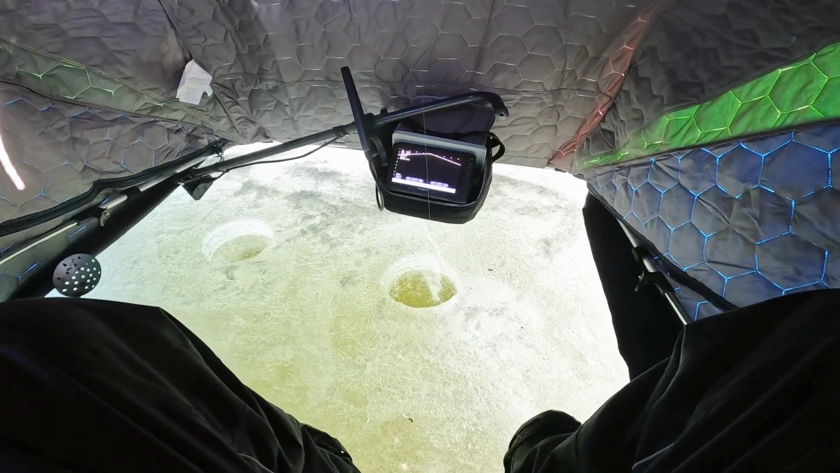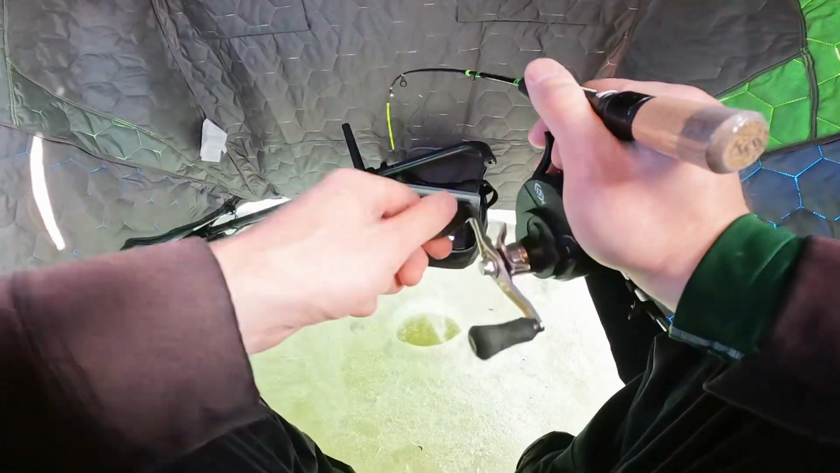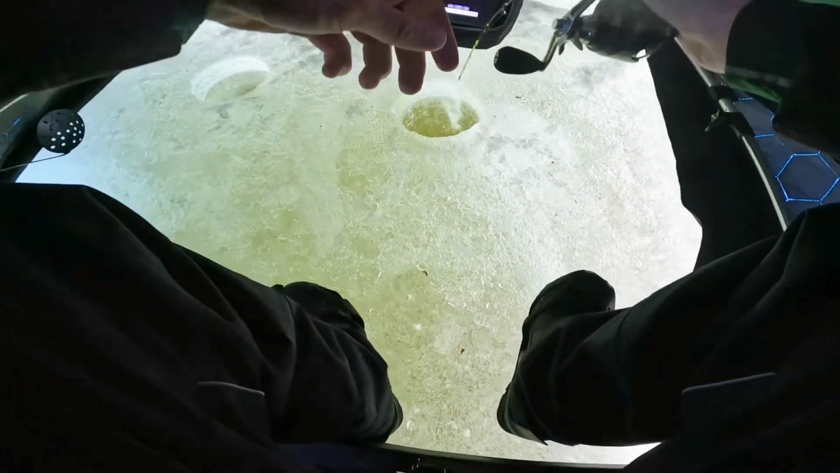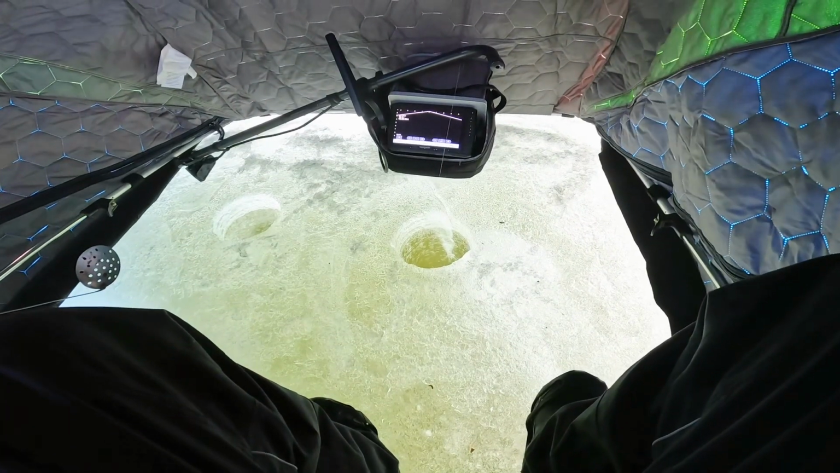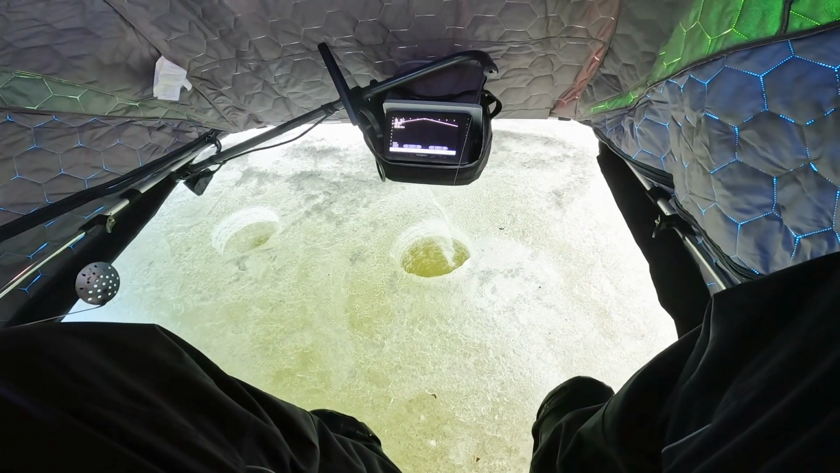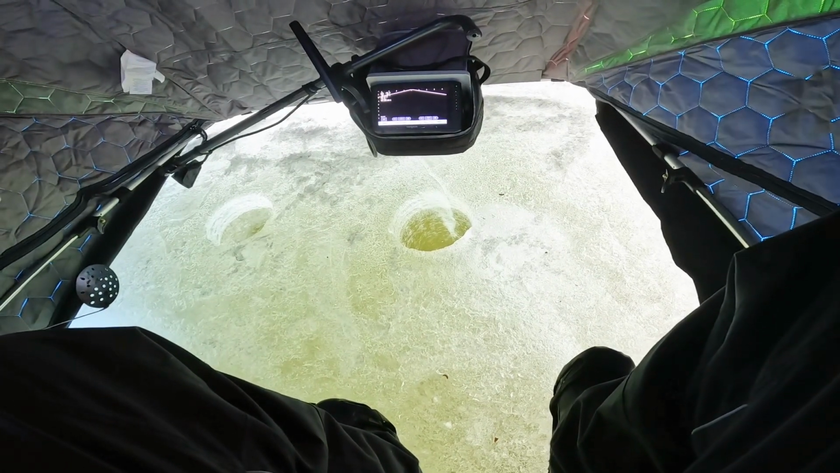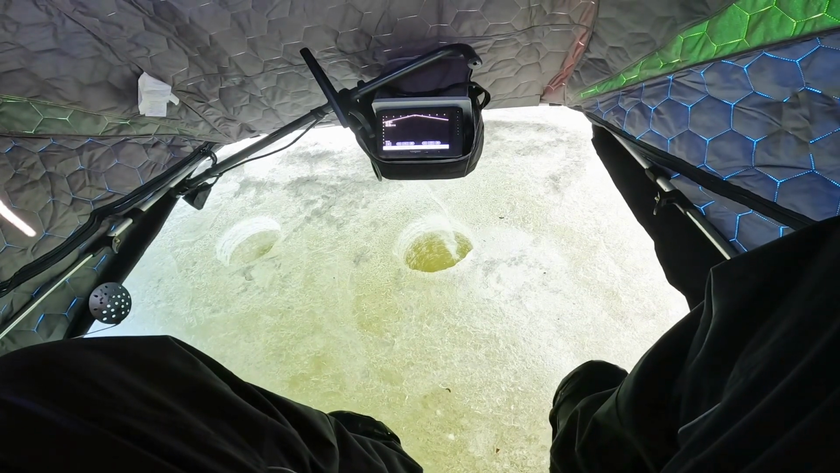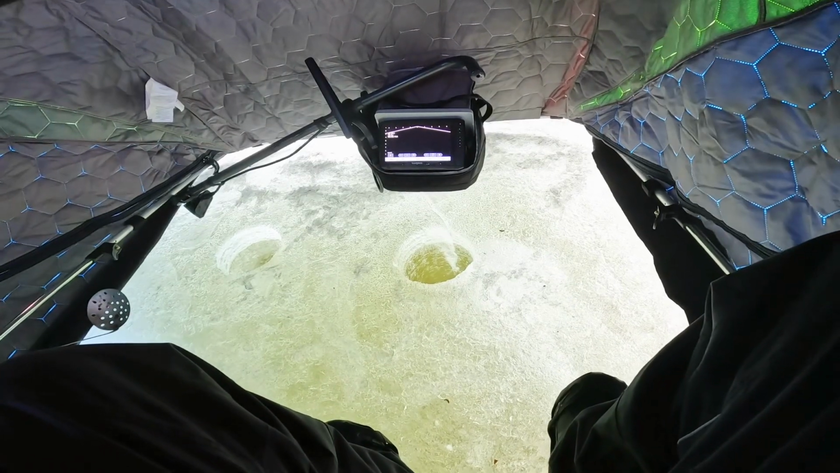Just hope we don't end up with just taking line. Oh no, don't. Oh, it's stuck again. Don't. I don't want it to happen like that one time a couple weeks ago where we got stuck in the ice and the fish popped off. This is only, I think, 3-pound braid and 2-pound mono.